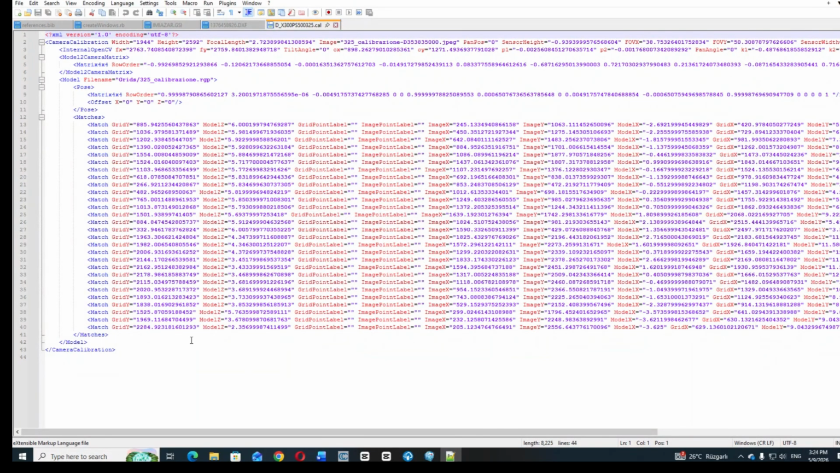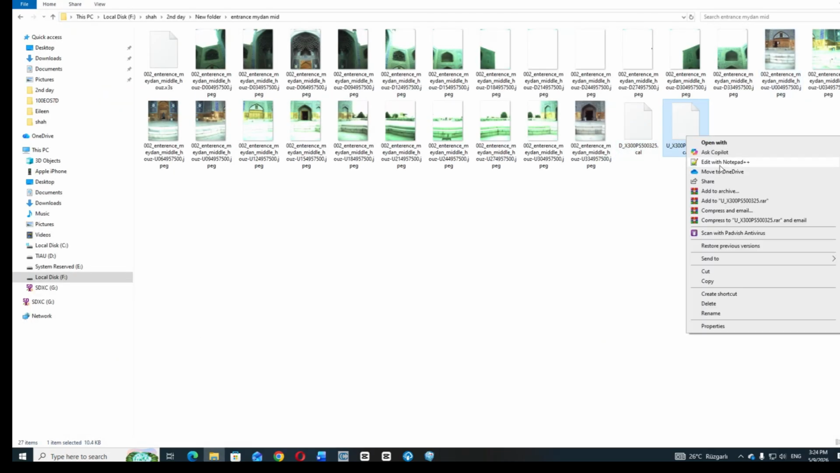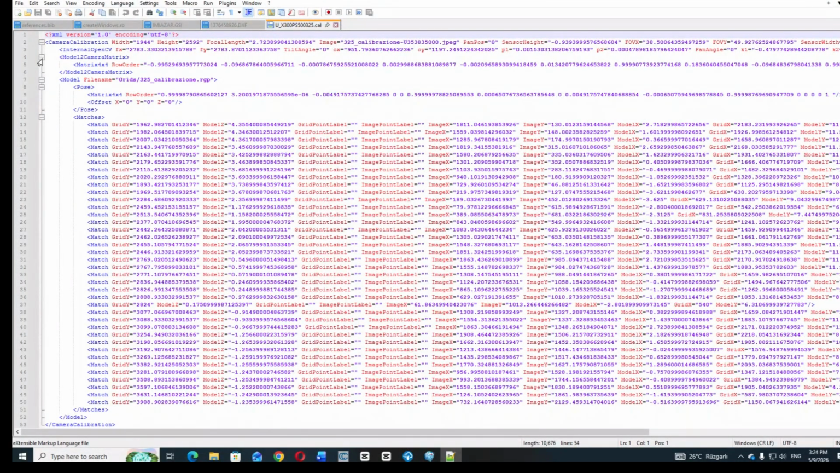I mean, you don't have GPS on your laser scanner, so it's using only UCS. And the other file is also a calibration file, for the location of the scan. As you can see here, it's XML based, as I mentioned.